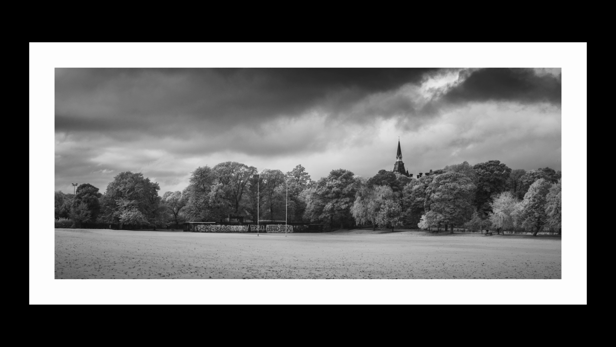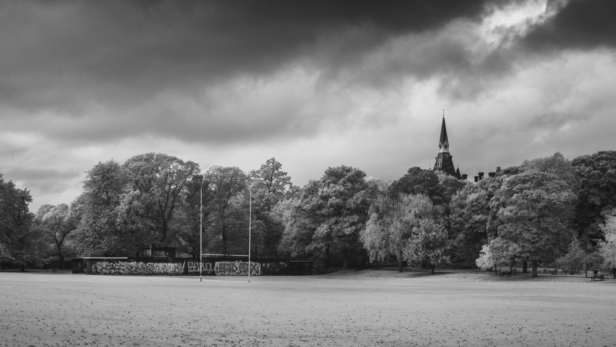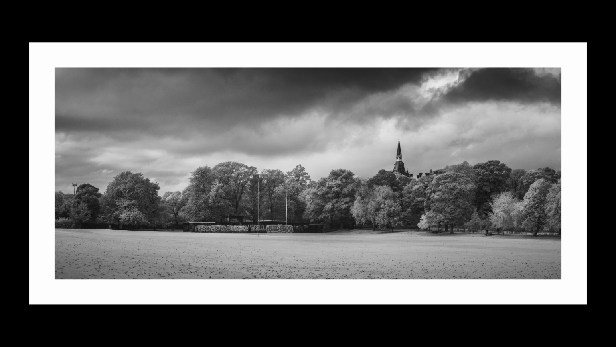I love this scene too, of these trees with the moody clouds overhead and the Tower of Fettes School poking out with the graffitied buildings at the bottom. I went for a panoramic crop here, which I think works really well with this wide scene. By going quite narrow, it just strips out a lot of that empty white, which doesn't really add anything to the image at all. Again, I found that pathways worked well, with the uniform line of trees against the dark path lending itself well to infrared here.